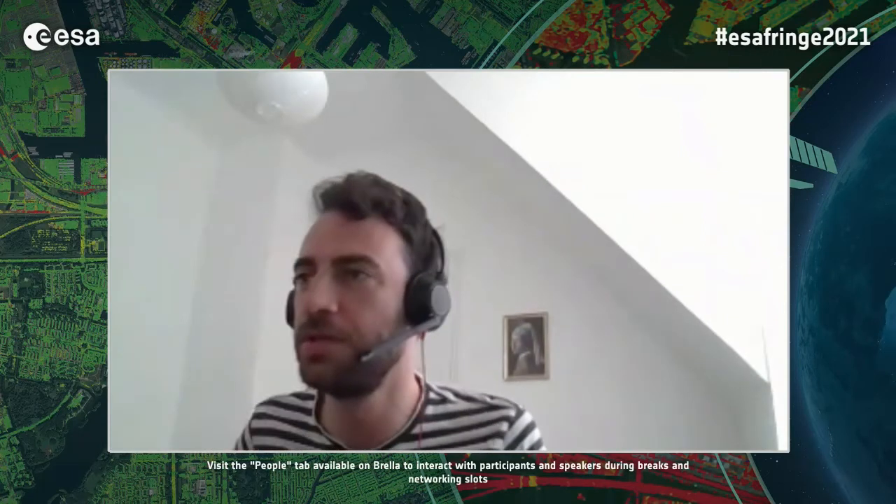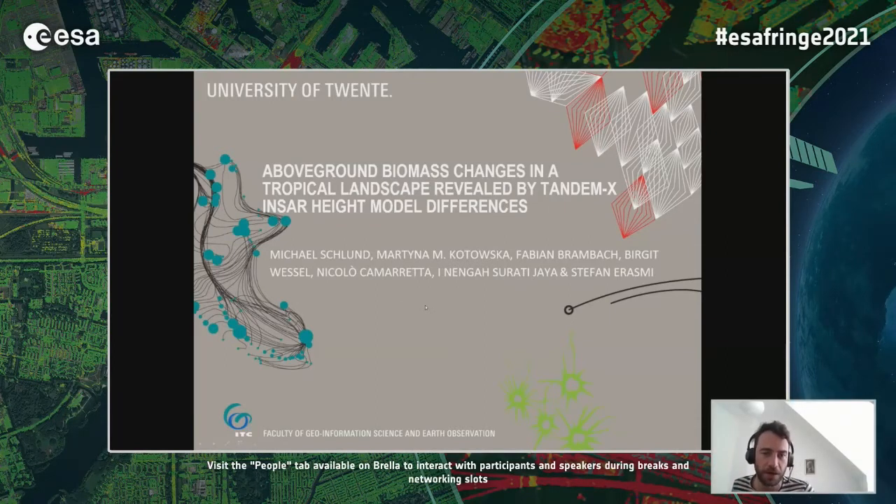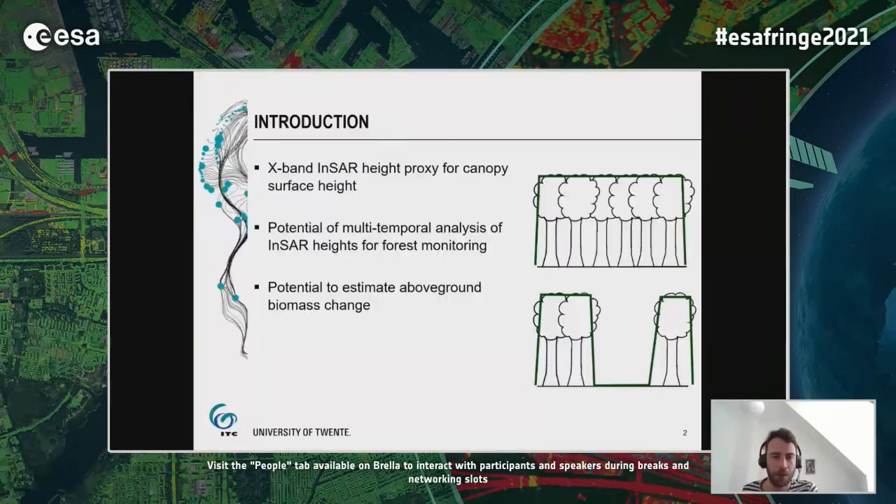And I go ahead. As mentioned, the title of the presentation today is Above Ground Biomass Changes in a Tropical Landscape Revealed by Tandemix Inter-Height Model Differences. And of course, this work is not based only on myself. I also thank all my co-authors who did a great job, especially with the ground truth in Indonesia.